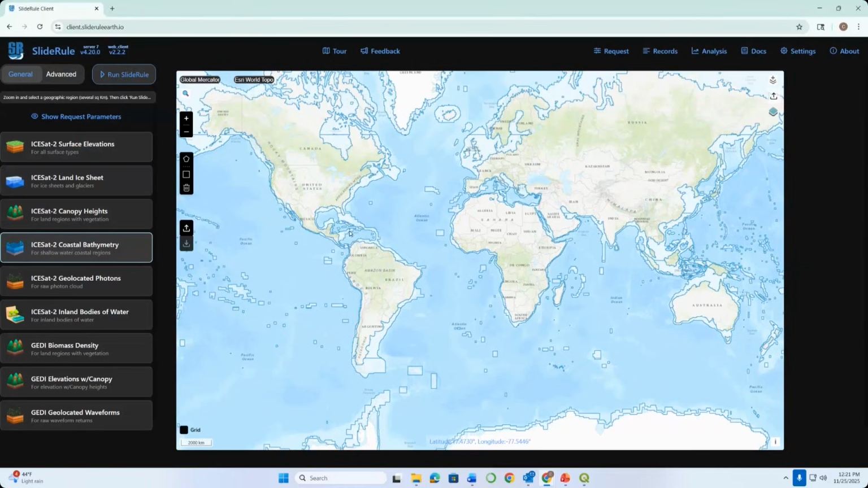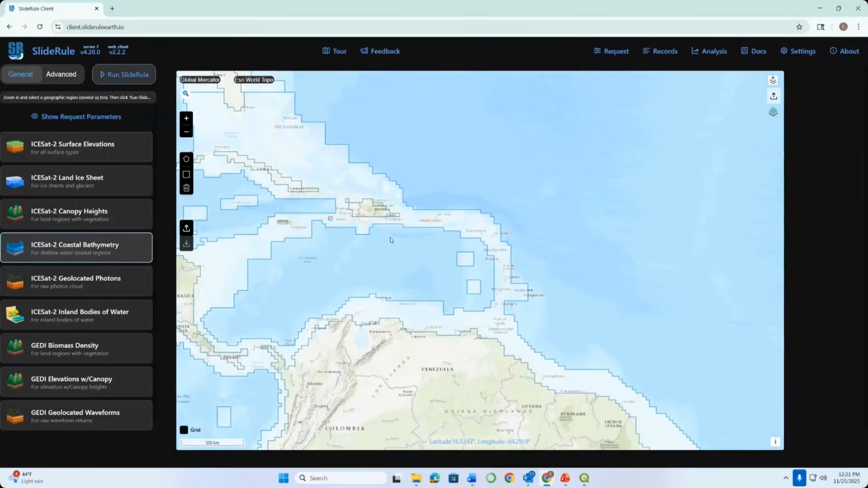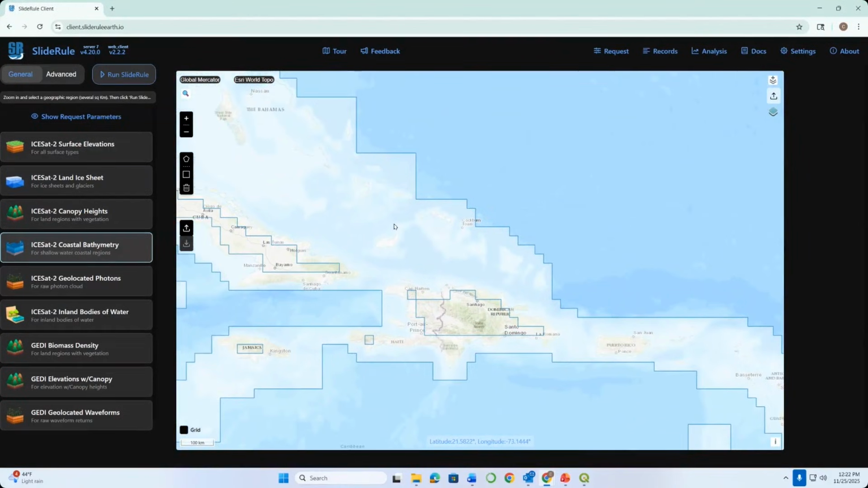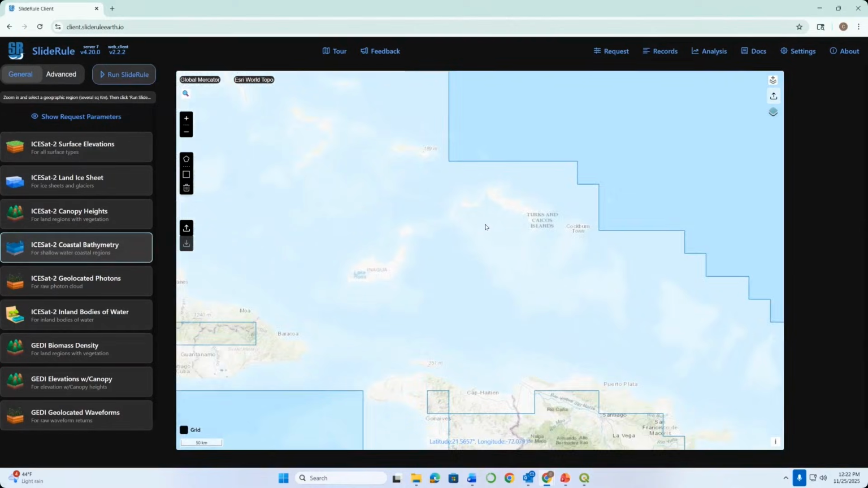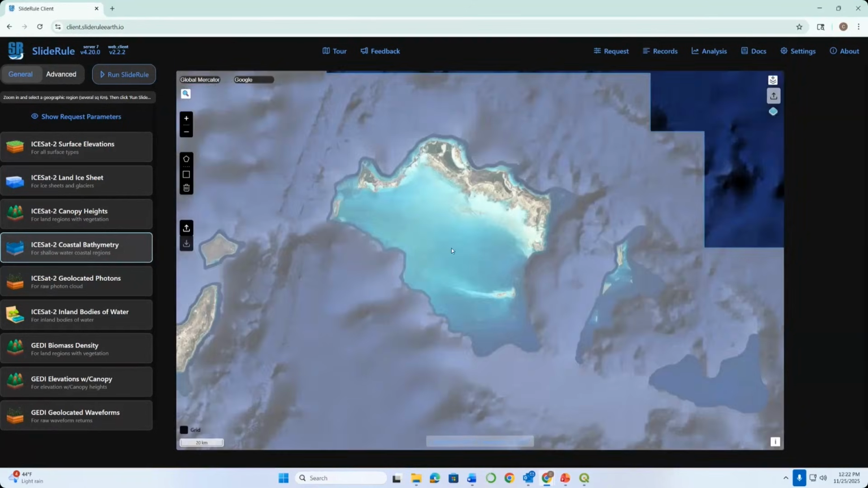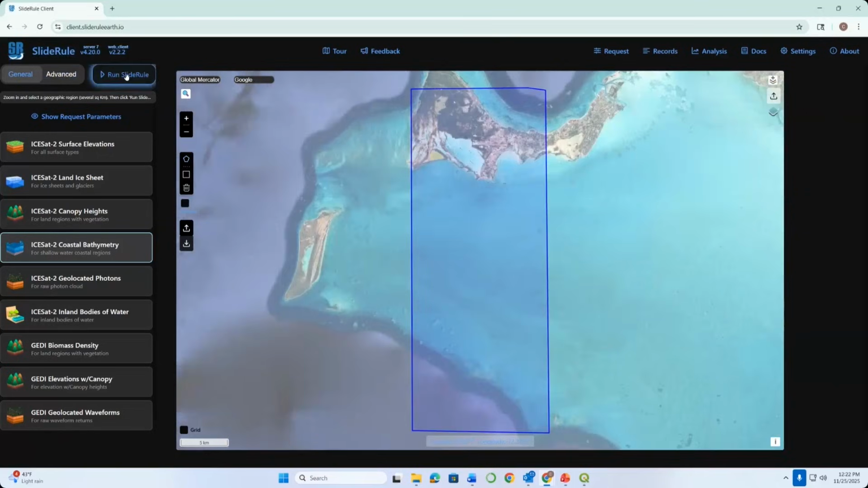But just while we're here, I do kind of want to take this opportunity just to show you what it looks like if we were to select a site that was in a really amazing tropical area here. I thought I had a site selected, so I might have to do this on the fly. So I'm just zooming in here on Turks and Caicos, and I'm just going to draw a project box. I'll do one maybe that goes about like, maybe something like that. And I'm going to double click and hit run SlideRule.